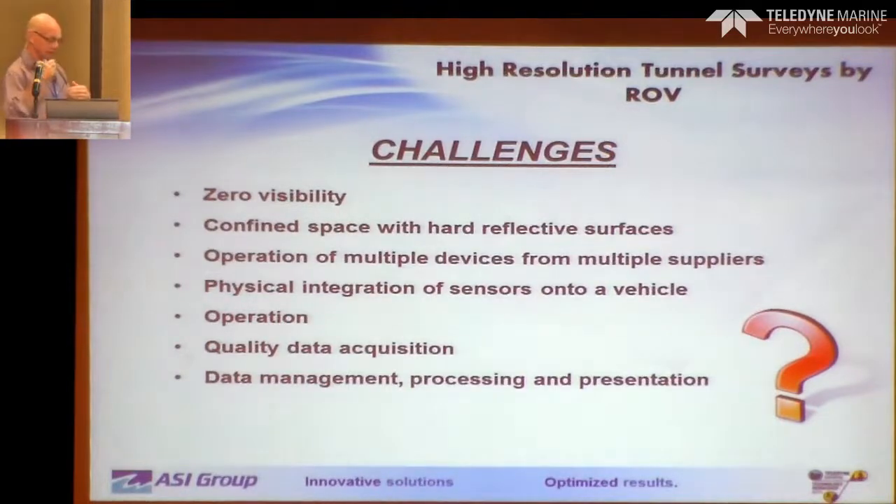Multiple devices from multiple suppliers. At the time, there was Reson, BlueView, we had Tritech equipment on there, we had CDL equipment on there. So trying to integrate things from different suppliers was going to have some difficulty because everybody's going to be pointing the fingers at somebody else, and trying to get rid of all that multipathing issues. How are we going to deal with multiple suppliers?